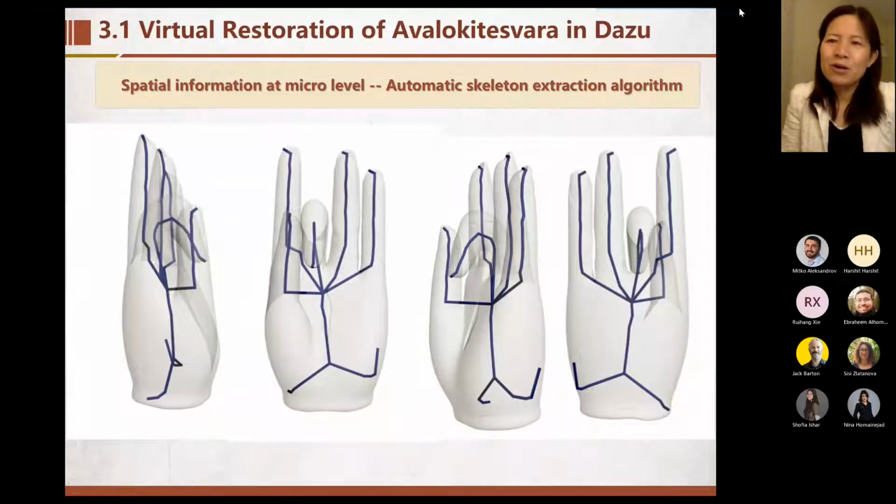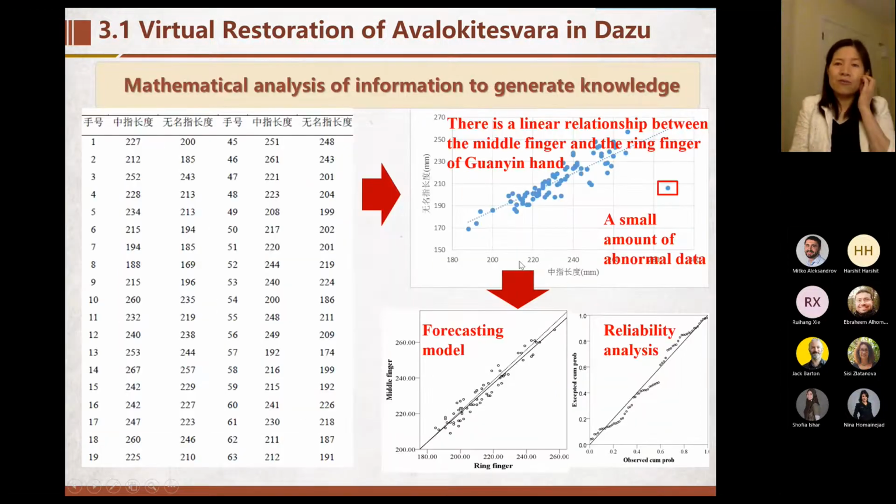But what we need to do is to work from the 3D point cloud, with some artificial intelligence methods. So based on the 3D model, we can do some automatic skeleton extraction algorithm. For every hand, we can get the skeleton, and we can know the length of every finger.